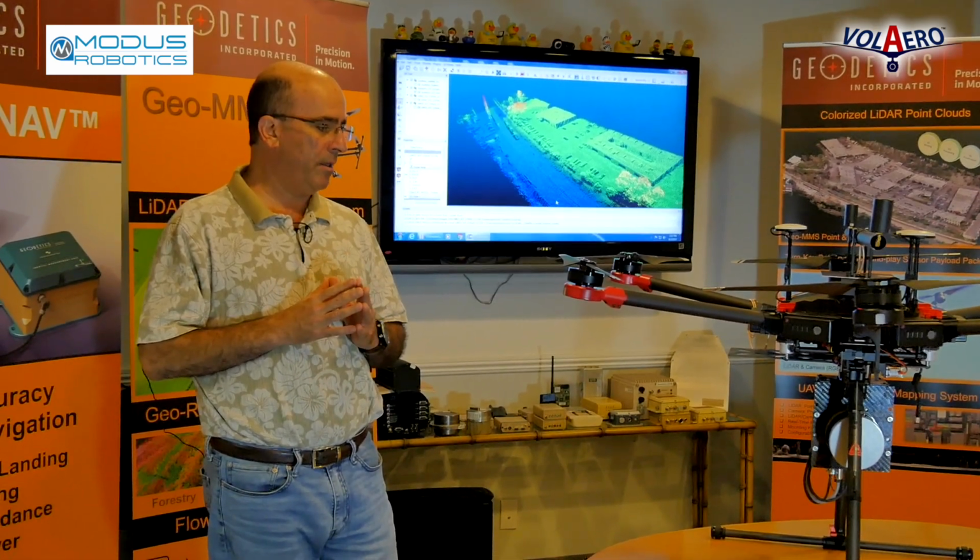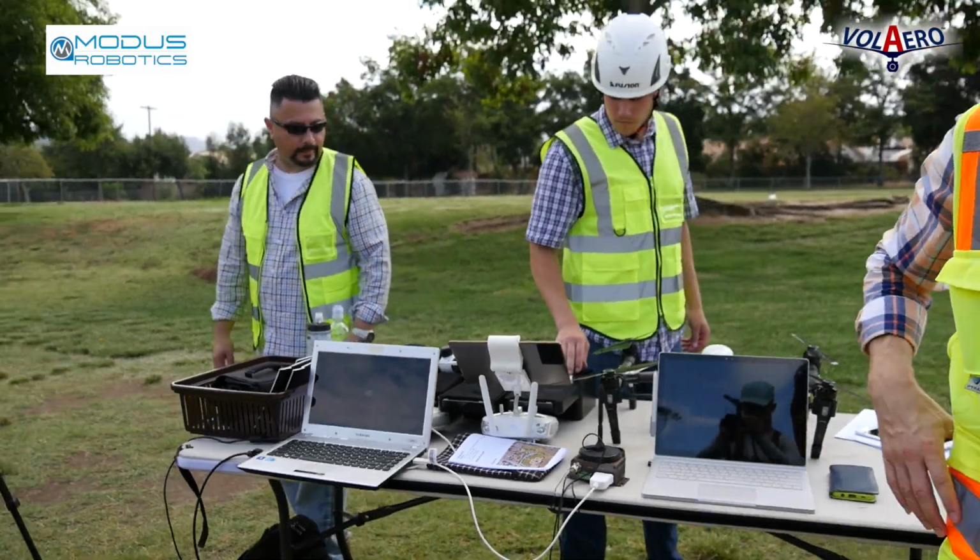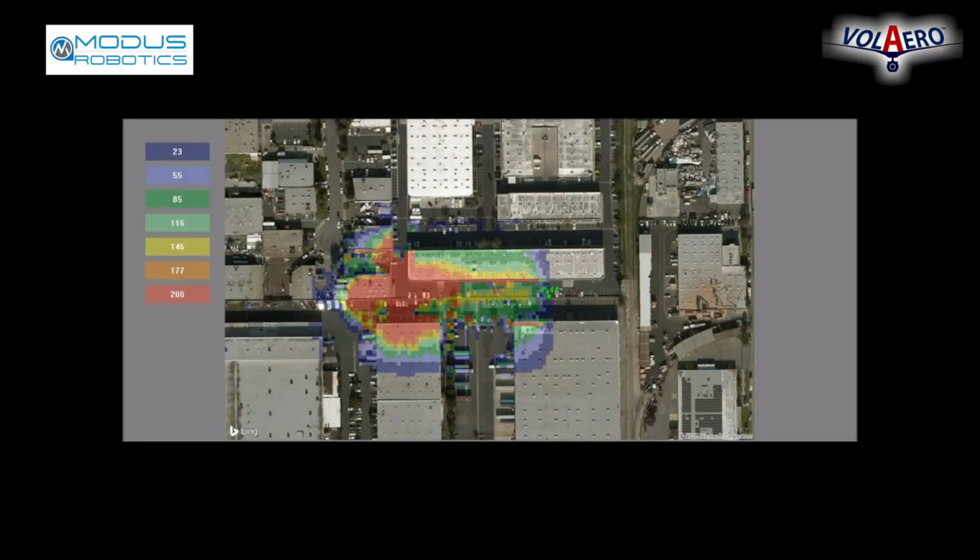One of them is called real-time point density mapping, which is a visual display to the user, or the pilot effectively, of the drone that shows them in real time the data that they're getting, so that they can identify if there's any missing areas in their laser scan that maybe need to be overflown again in order to make sure that they have the right data.